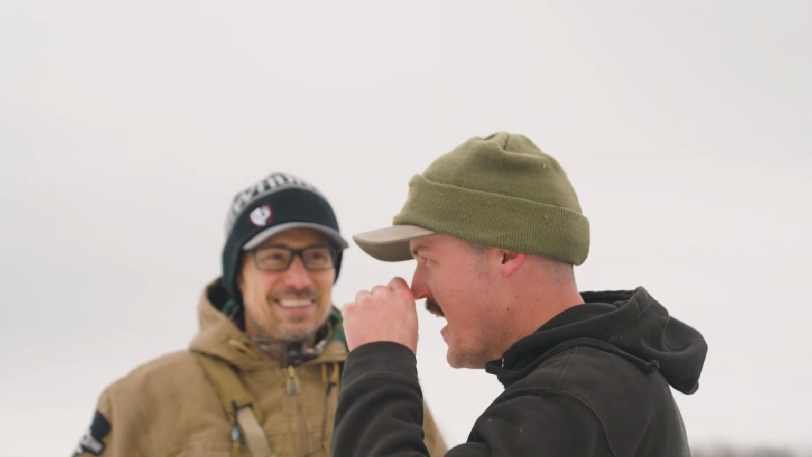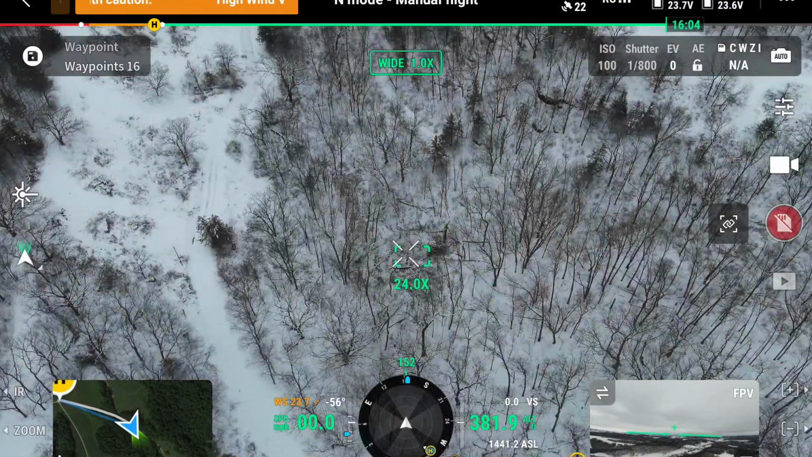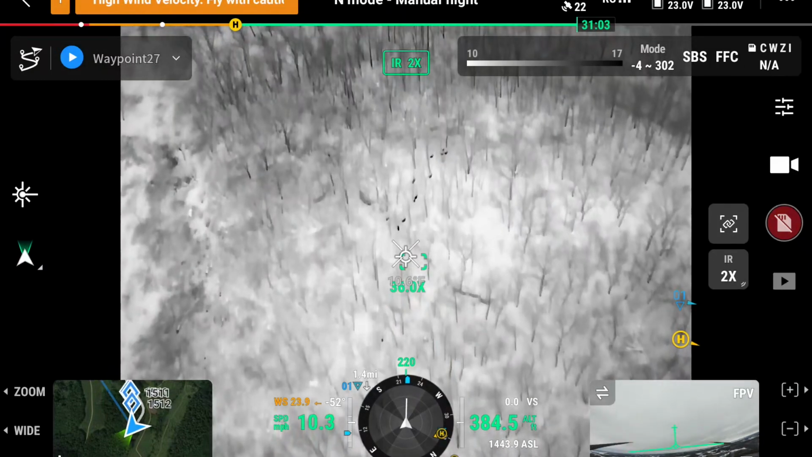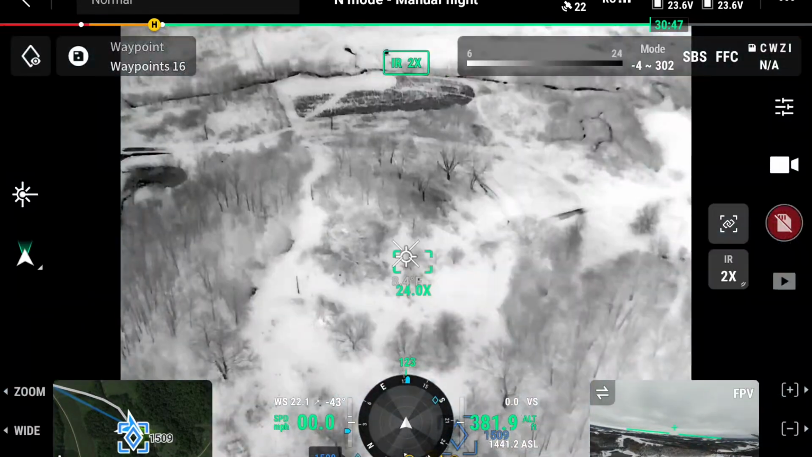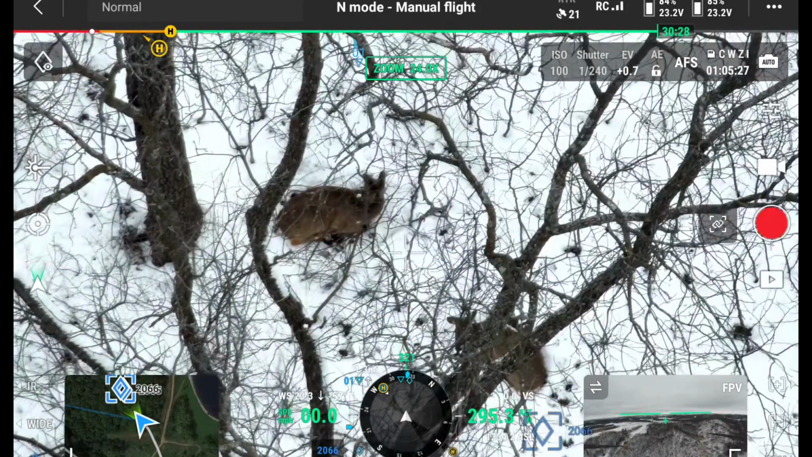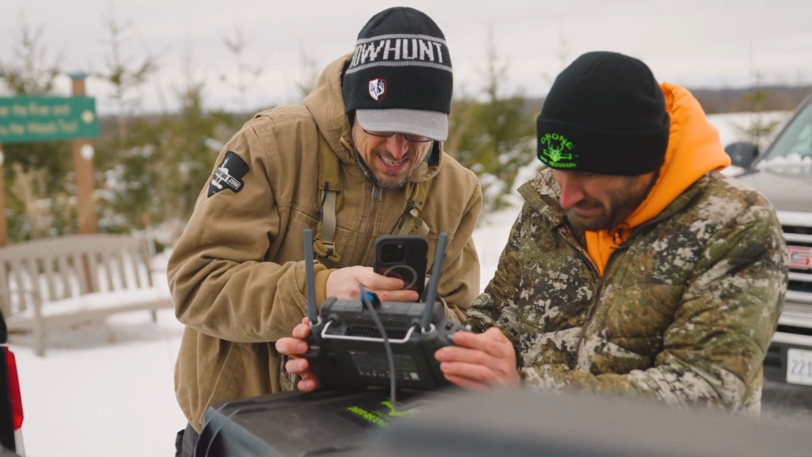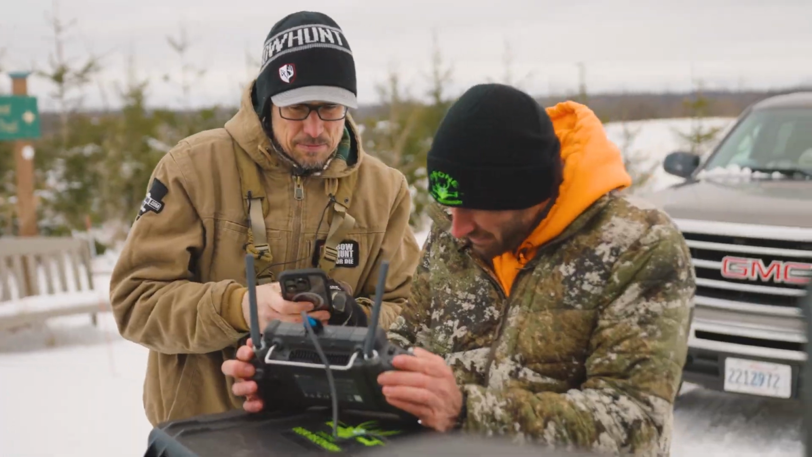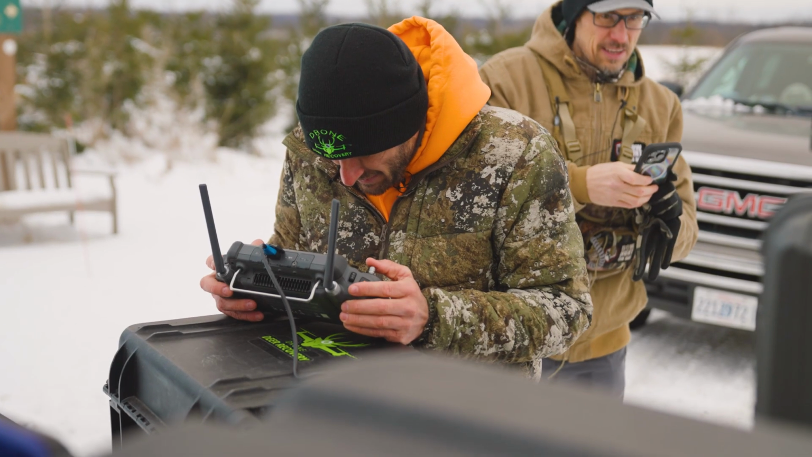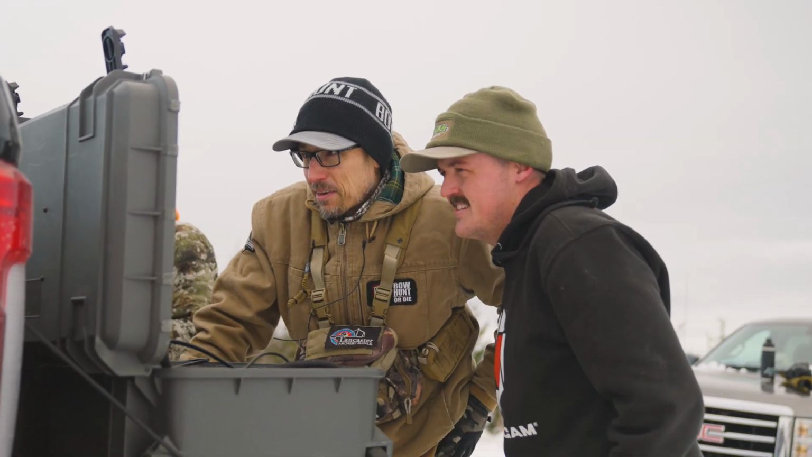Nothing can hide from thermal. This is cool. Well, I think here's gonna be a herd. Maybe. You should be able to see it on there too. It's 300 feet. That is really amazing.